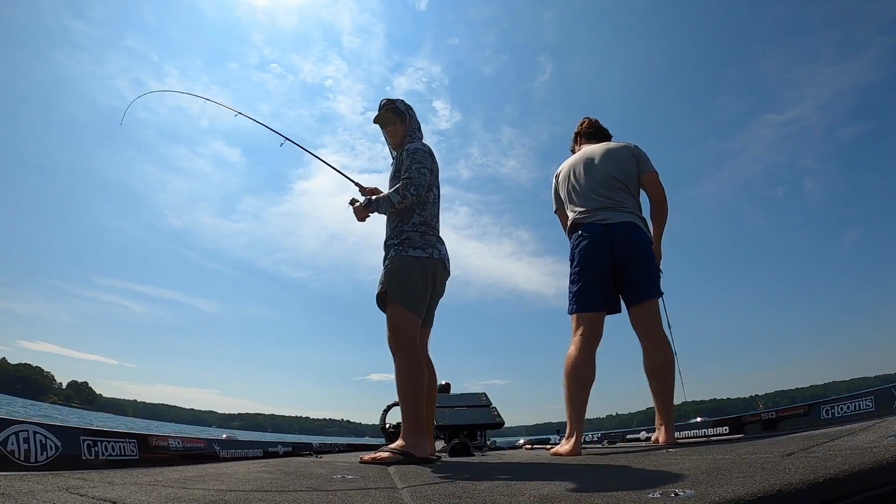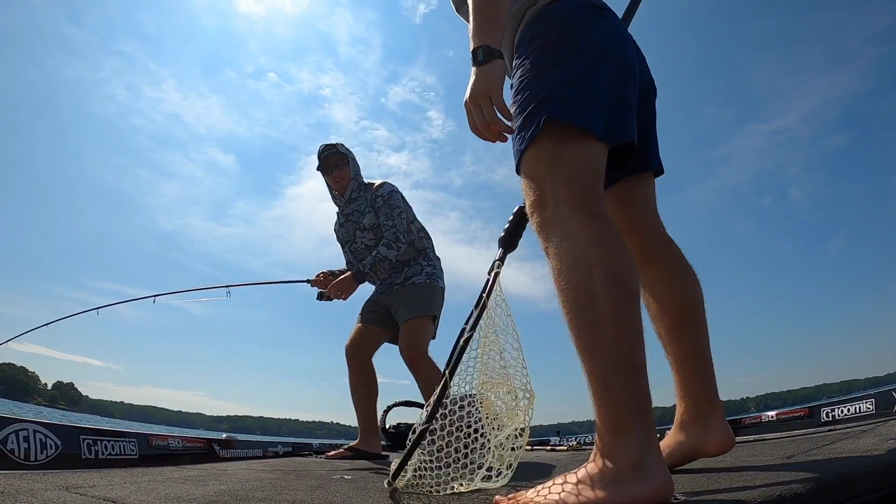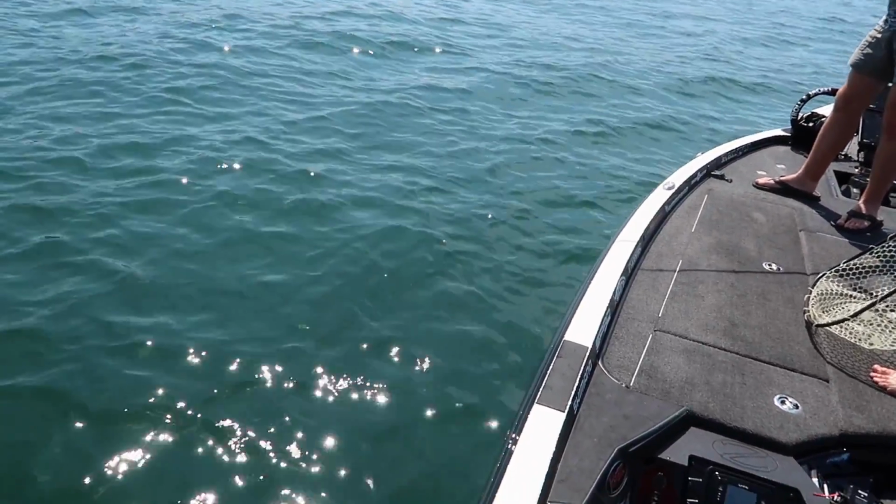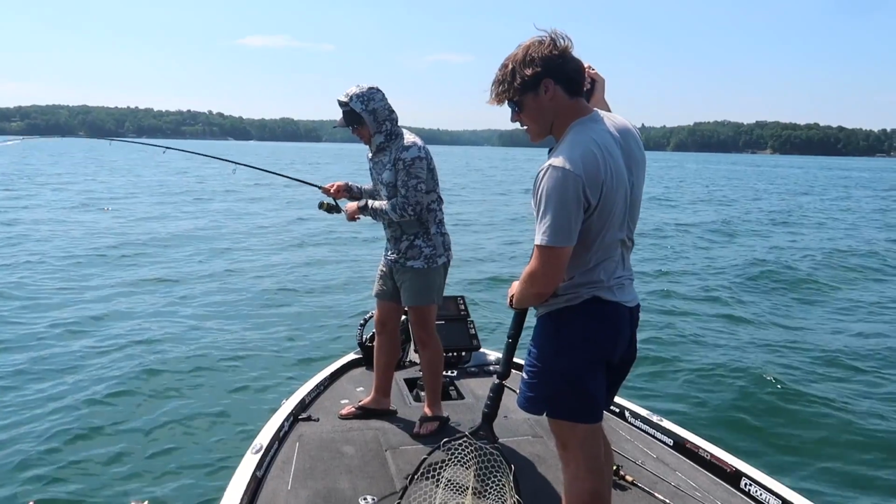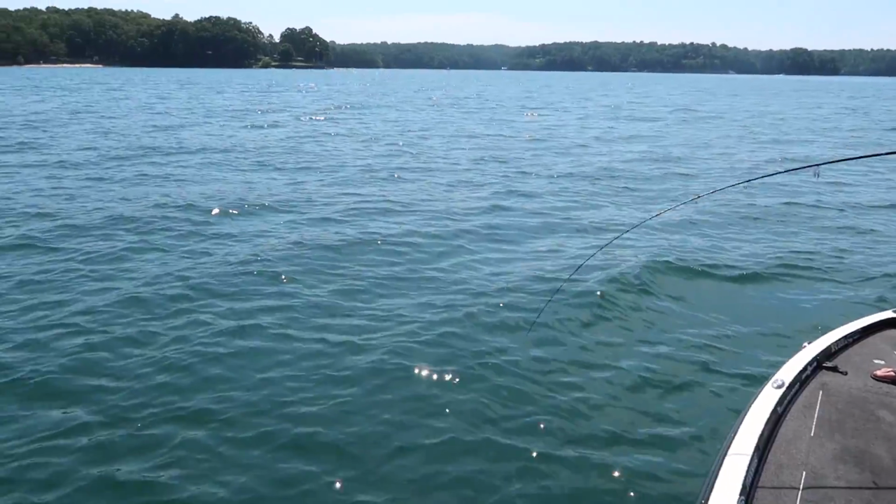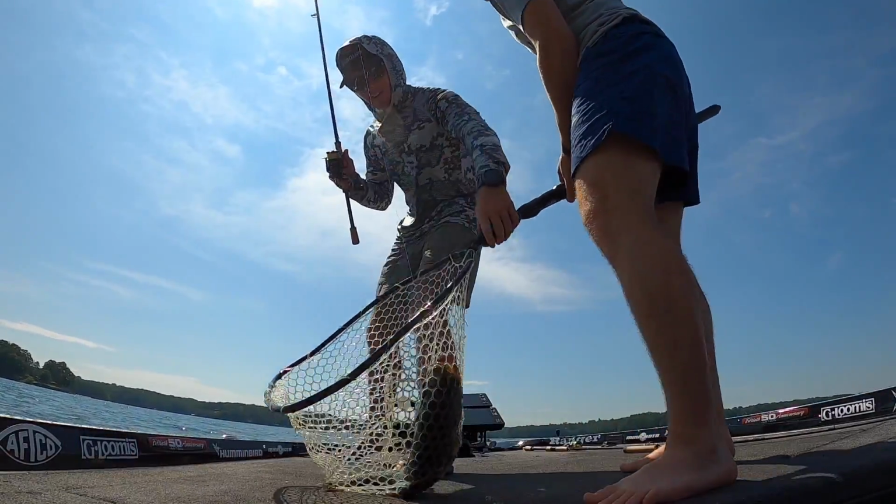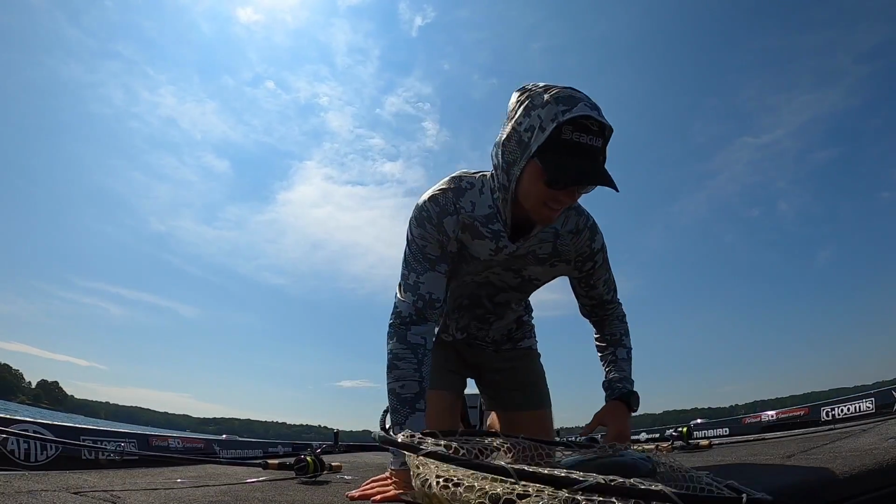Dude, it's fighting like a good one, man. Guys, we got a giant right here. It's crazy how those 3-pounders, man, they'll crush a bait, but these giants right here, they will just come up and slurp it in. Good one, baby. Dang. God, what a giant. Another big one for the popper, guys.